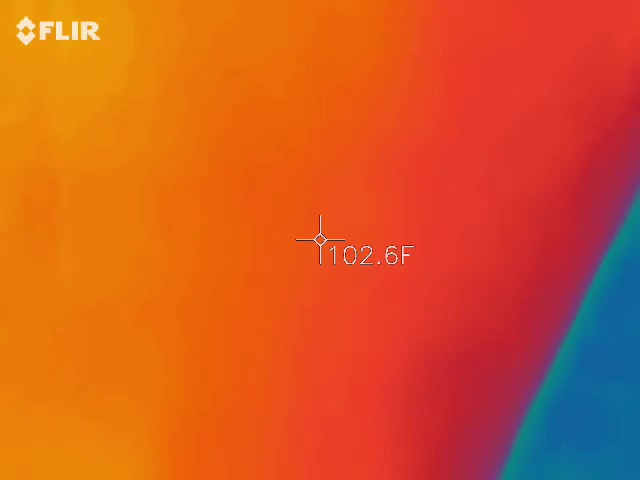That's not even a window. That's a flat right there. That's actually where it's warmer. We got 82. This right up here is where it gets really warm. This was 84.5.